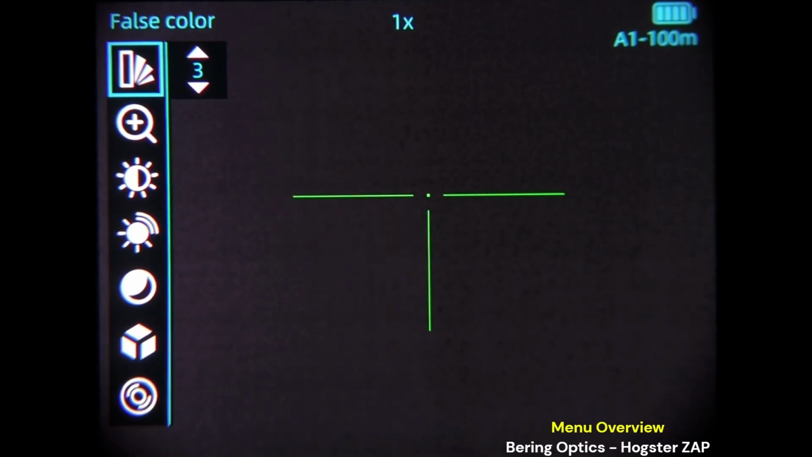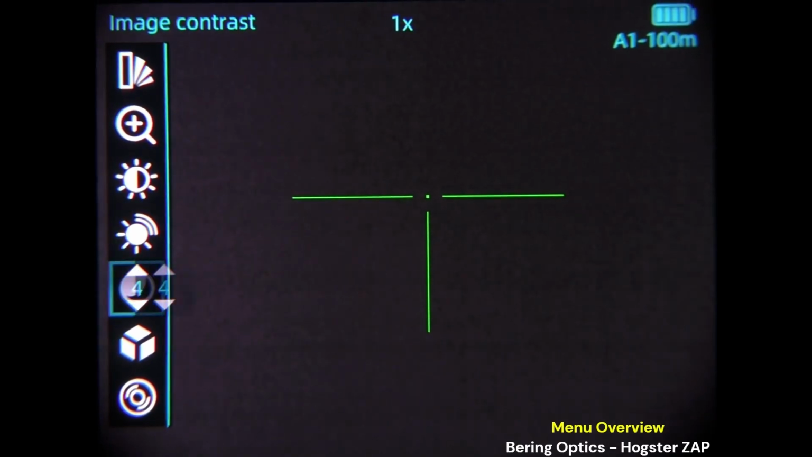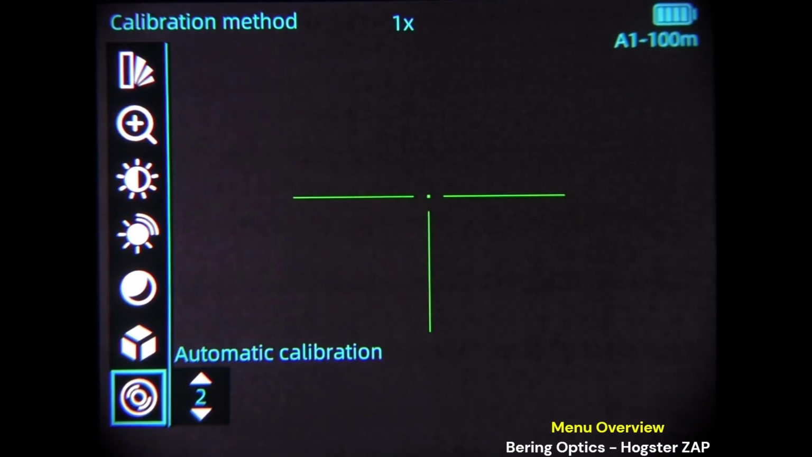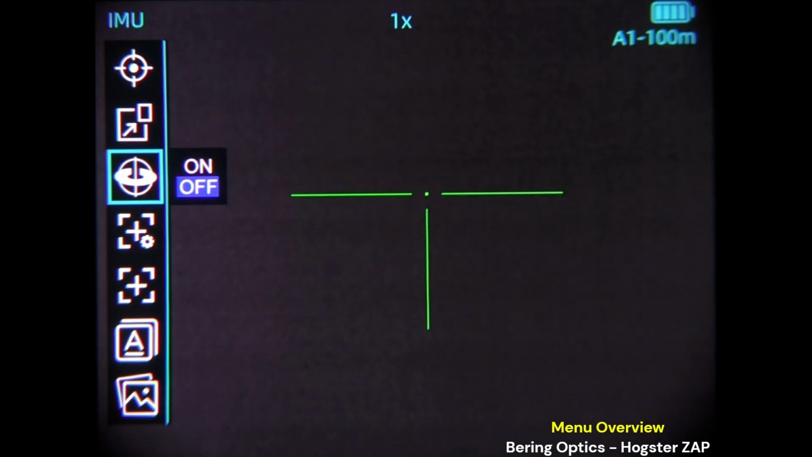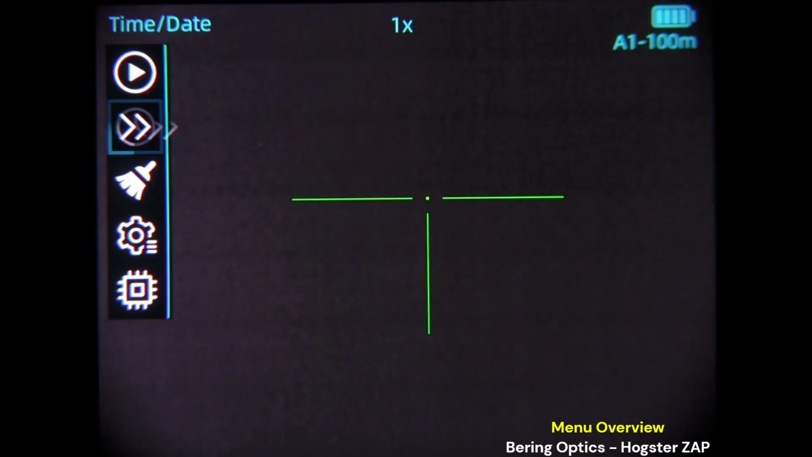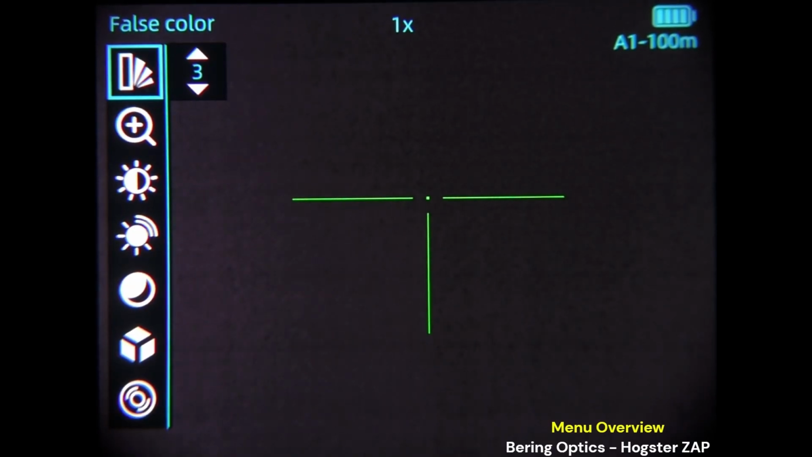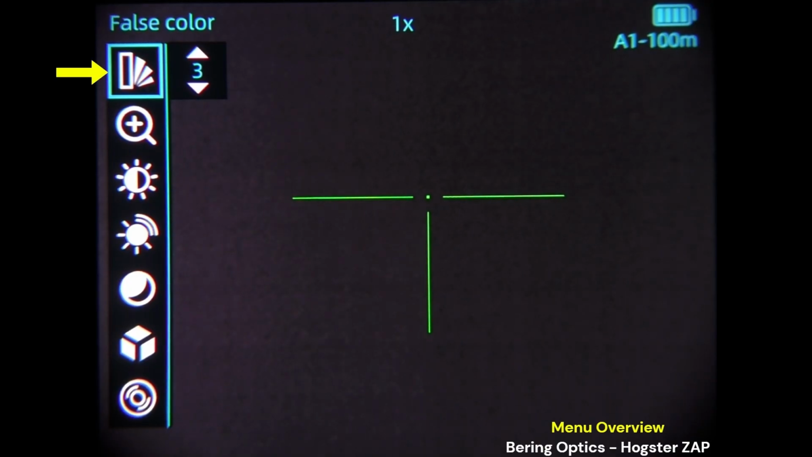And we'll just scroll through the menu first. I believe it's 3 pages. Page 2 and page 3. So quite an extensive menu on this first selection.